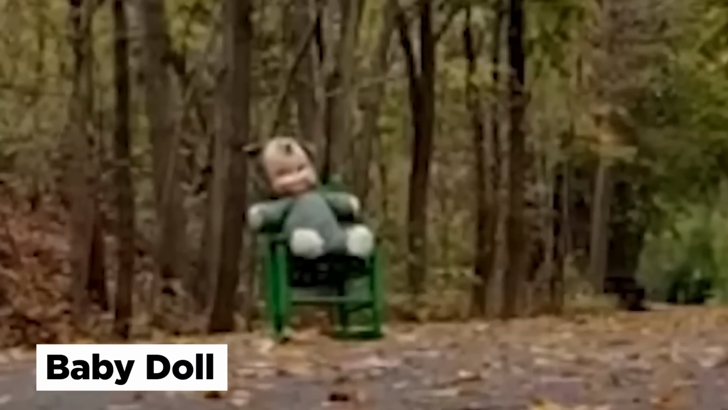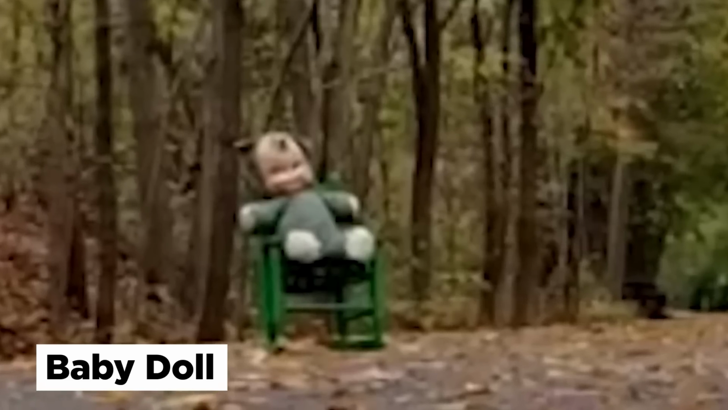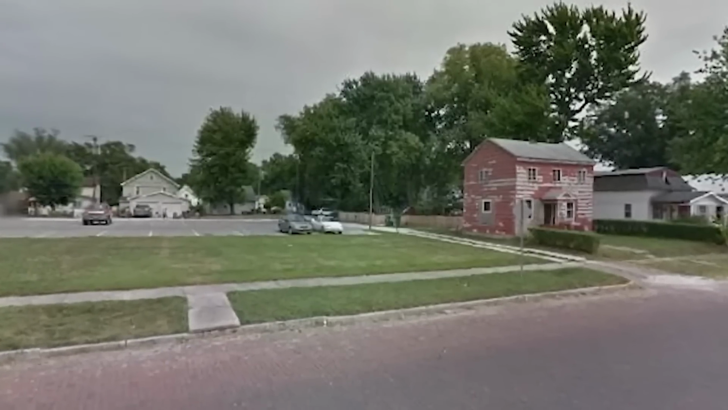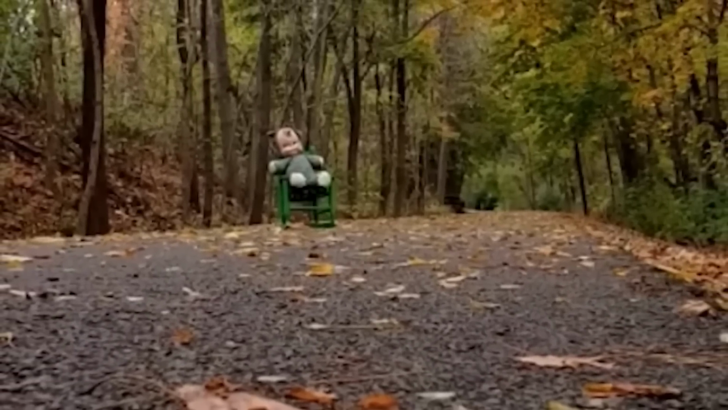Baby doll. Live streaming trail cameras were set up on a small road in a beautiful forest and captured this ghostly footage one beautiful autumn day a few years ago. The video takes us to the small city of Jonesboro in Indiana, and we can see a baby doll on a bright green baby chair that has just been left in the middle of the road.